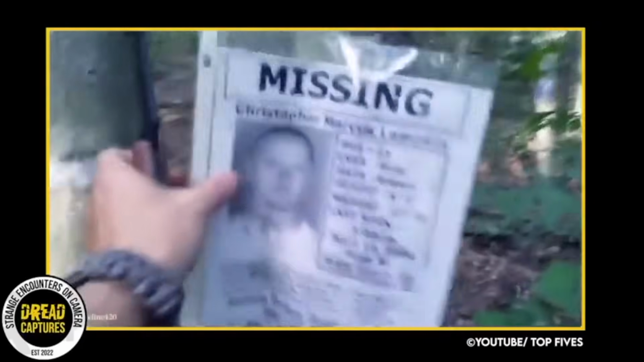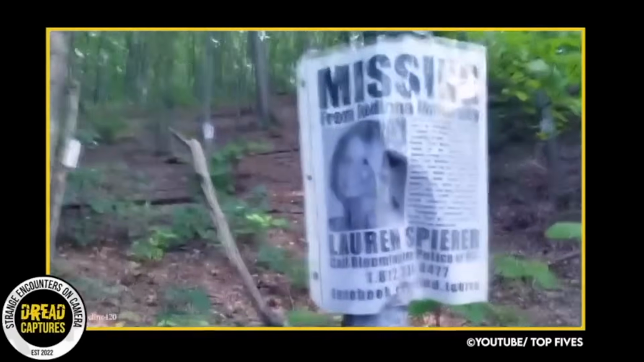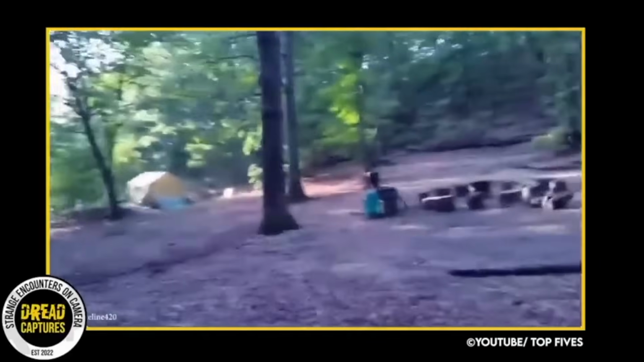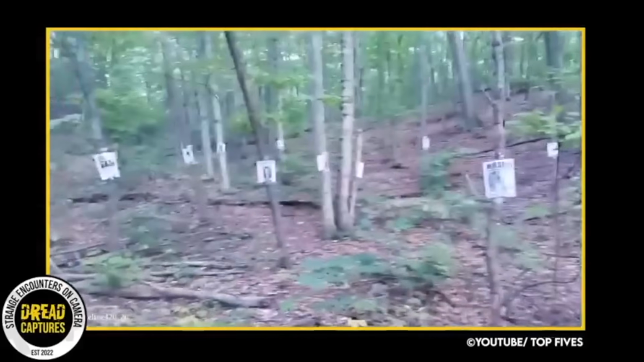To add to the eerie scene, there appeared to be a shrine made of carefully placed twigs at the center of the clearing. James, fearing that he might have uncovered a serial killer's hideout or something even worse, notified the local police department. It was then, and only then, that he learned the truth behind what he had seen.